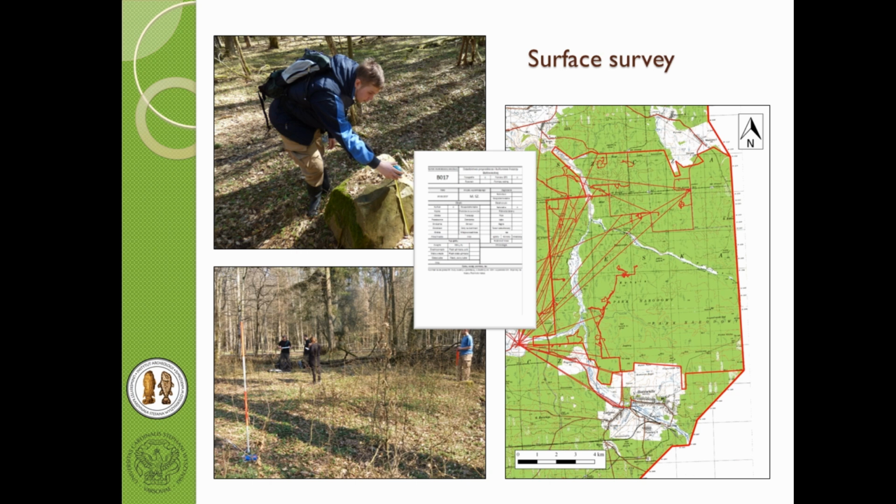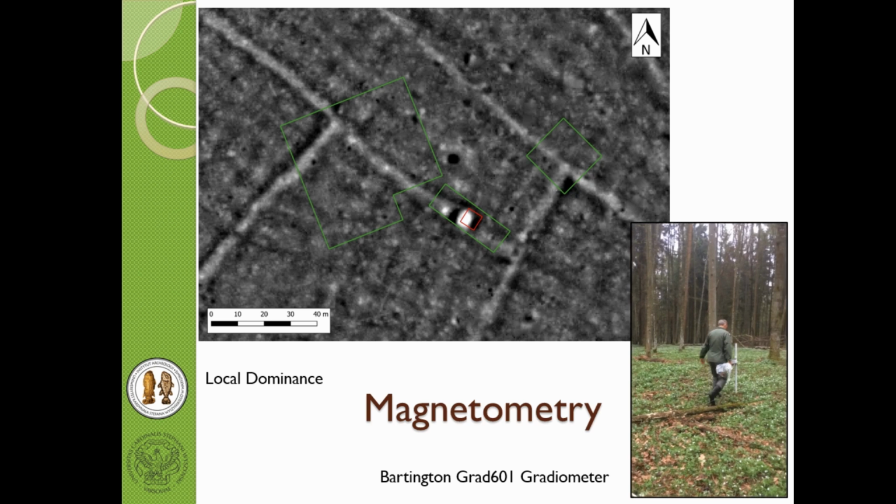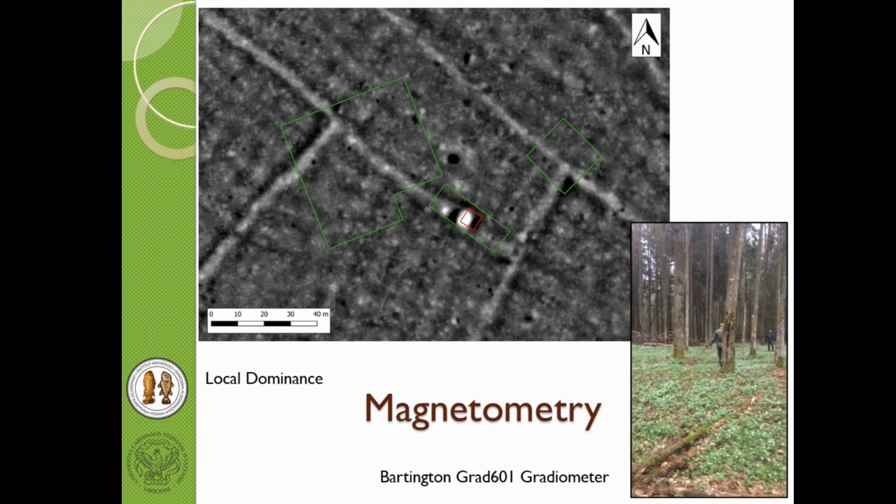Of course, it was a bit problematic. We used the local dominance model, which even spots the smallest differences in the relief, so sometimes it was hard to detect those features in the field, and sometimes it was impossible. So these were negative verifications.